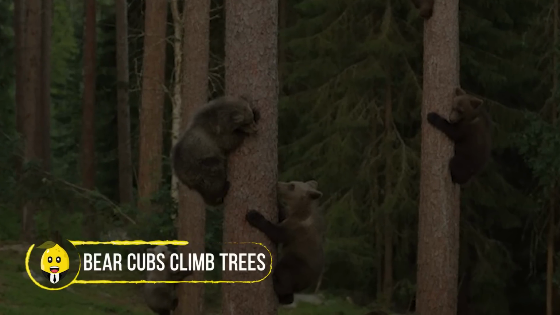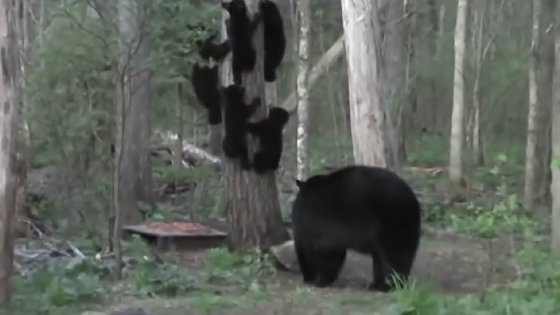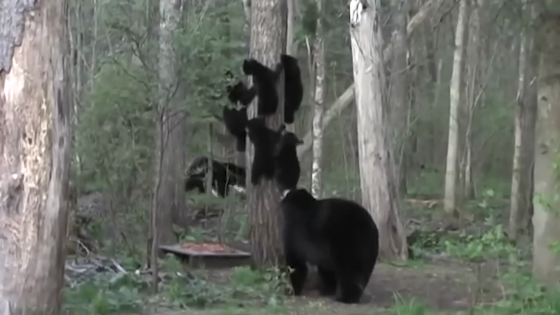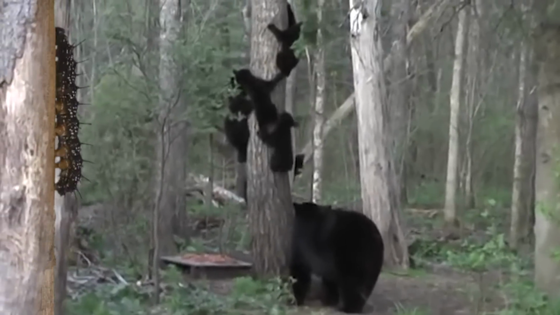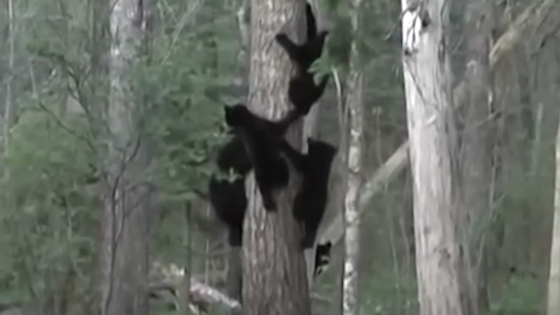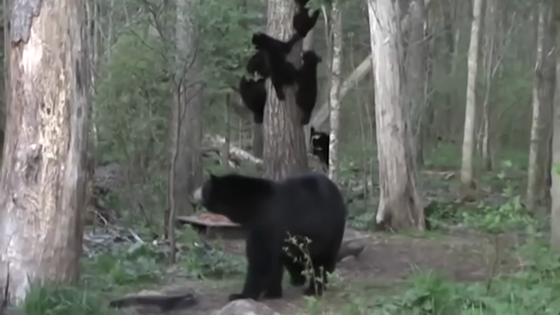Bear cubs climb trees. Here is another mama bear with her young cubs. It really seems cute to see those whelps crawling up like expert caterpillars. It looks as if they were searching for some honey under their mom's supervision. Actually, they were not looking for honey, but were trying to hide from the adult male beast.